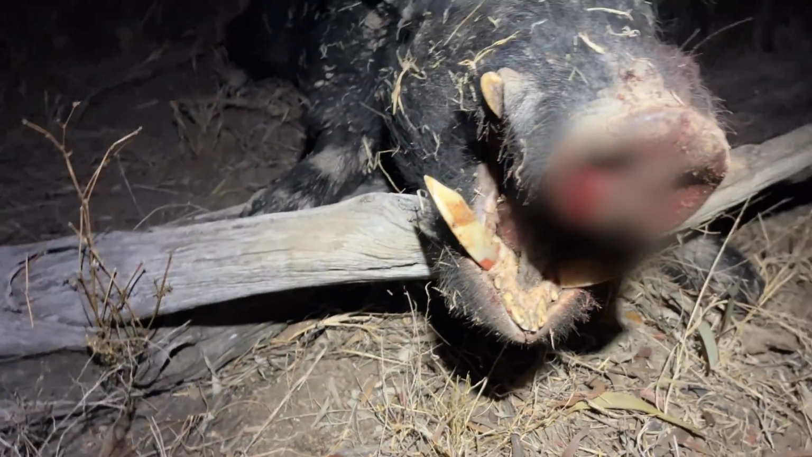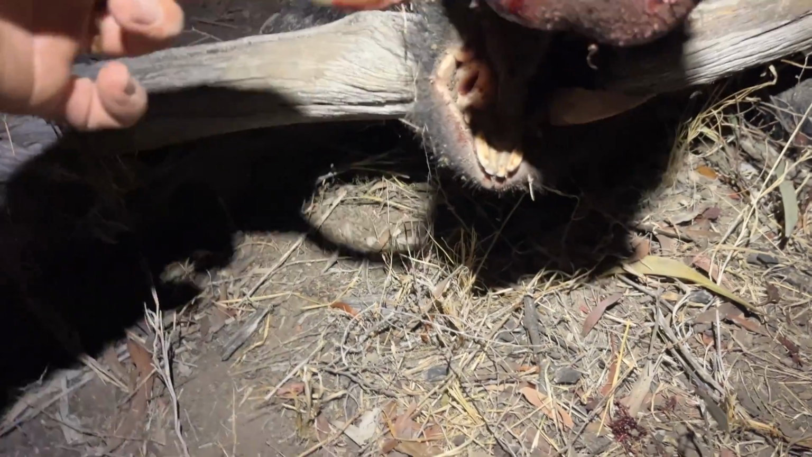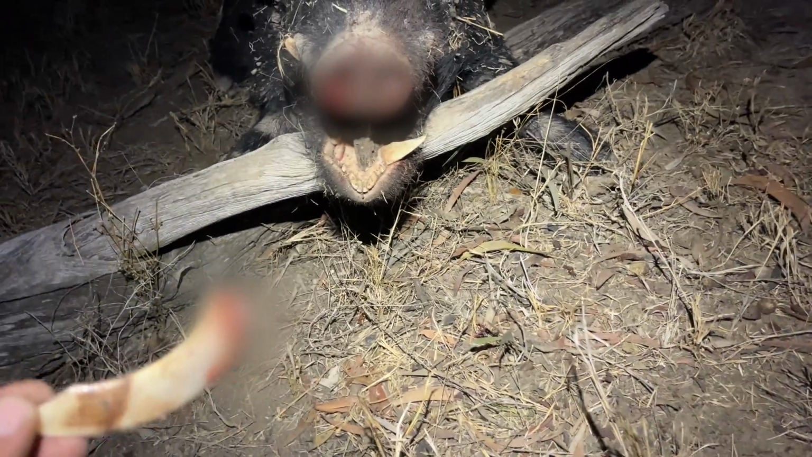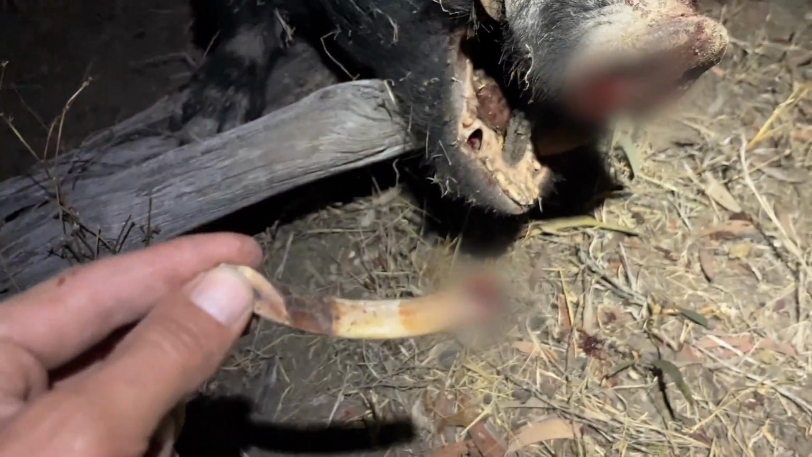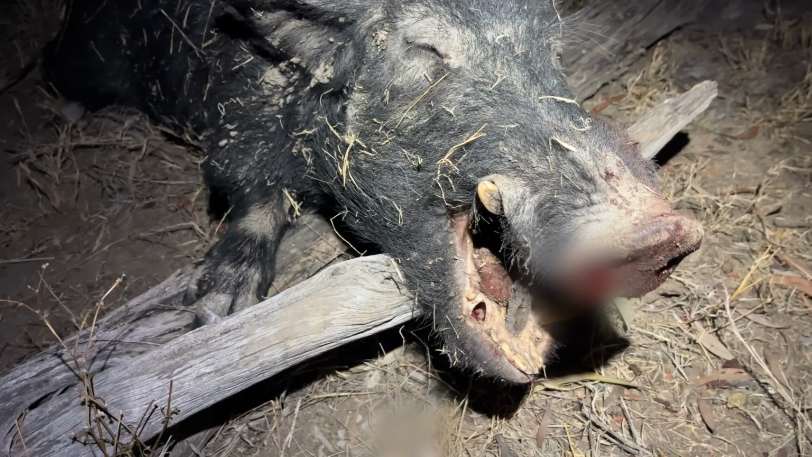That one's definitely tight. Look at that. That's his tusk. So he's obviously died, gone rotten, and so he's lost a tusk. Goodness me. Never seen that before. Poor old fella. He must be pretty old.